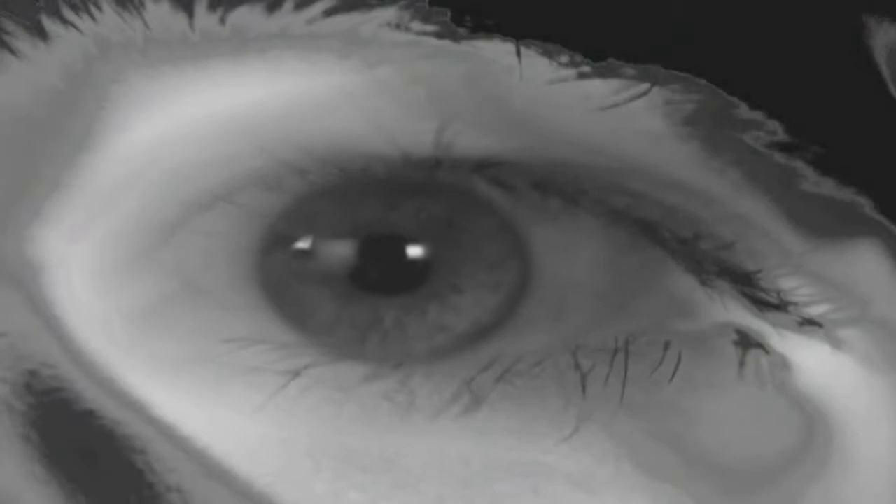Our eyes are the first line of defense against these hazards. Unfortunately, eyes are not the best detectors in bad weather conditions or at night. An excellent tool to detect potential dangers is thermal imaging. Thermal imaging cameras create a crisp image based on subtle differences in temperature called heat signatures.